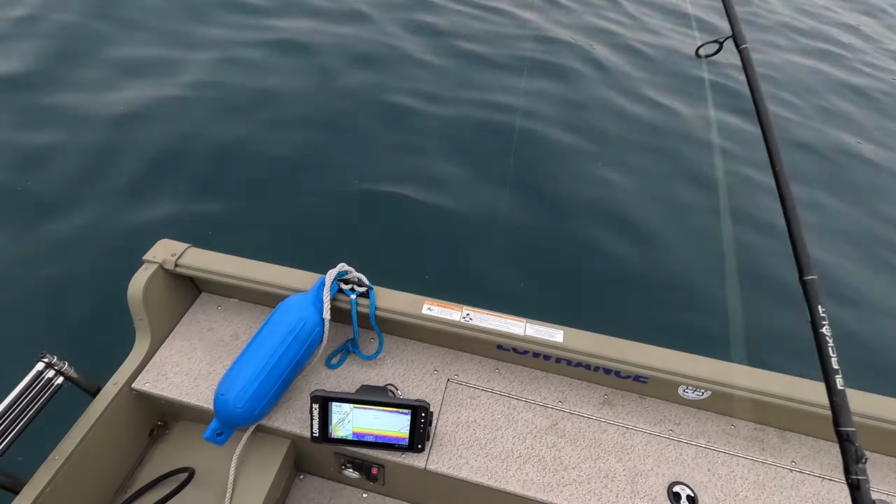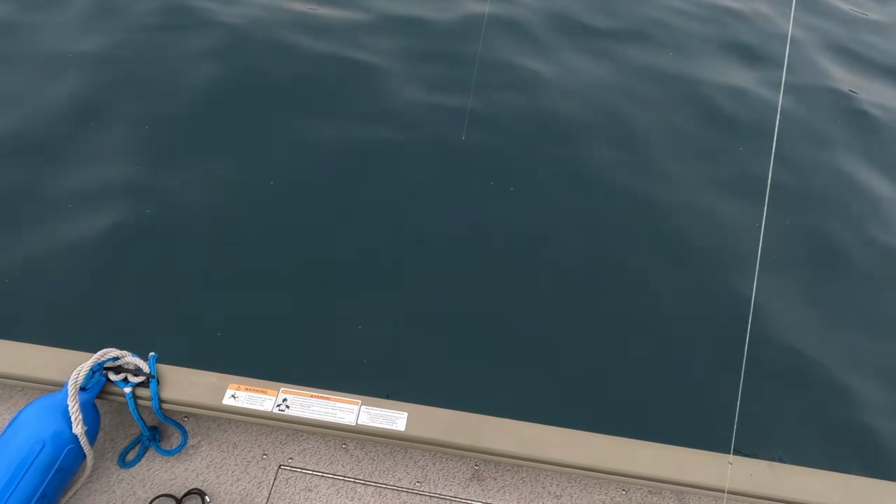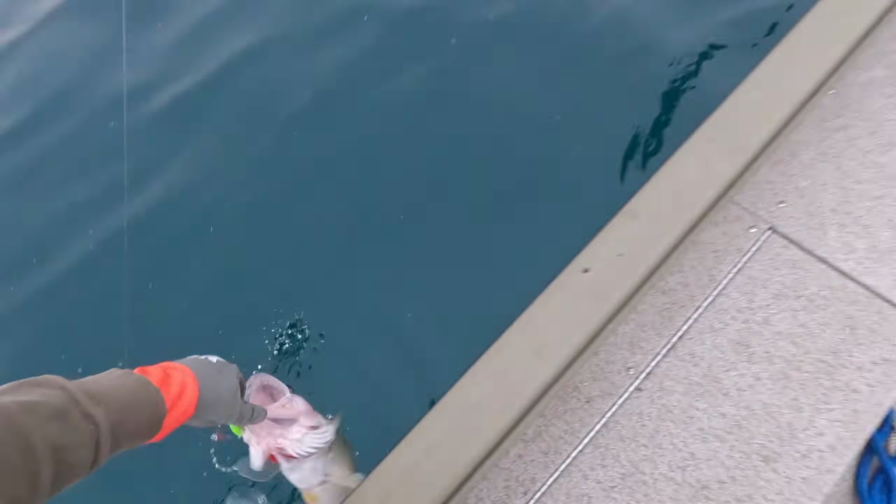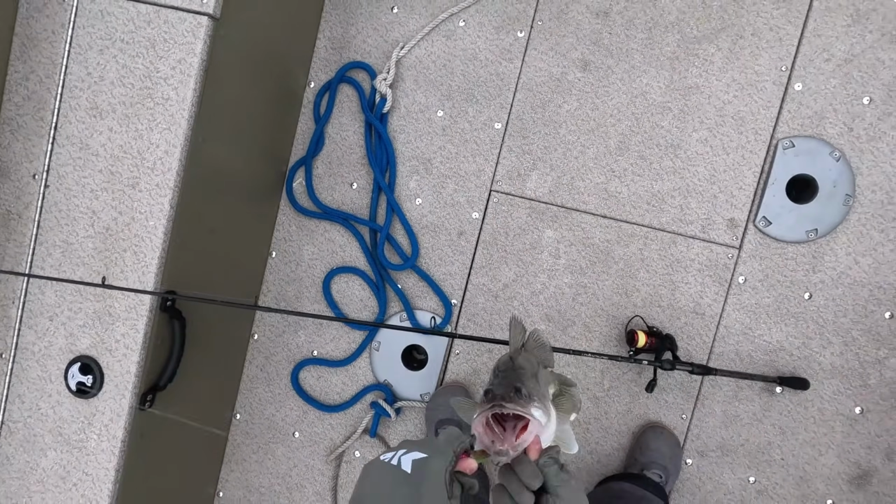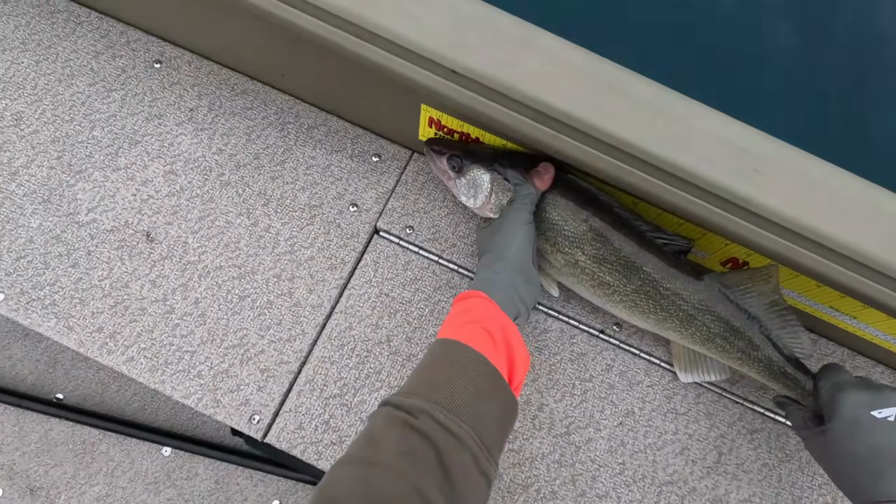Oh, there we go. That feels like the right one. Okay, what do we got here? Oh, that's a nice one too. That's a nice one, right in the bottom jaw. That's a real nice one. You know what? I caught this guy pretty shallow. I think I'm gonna let this guy go.